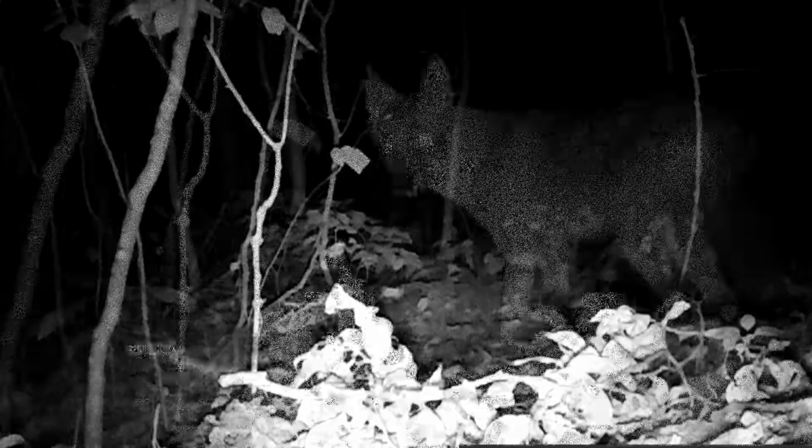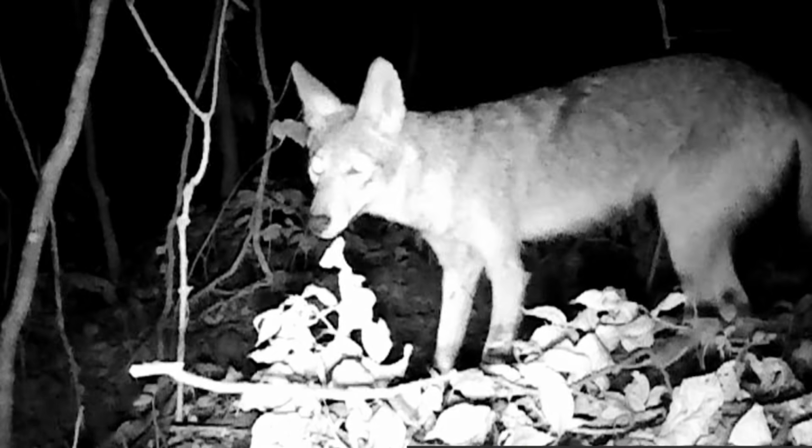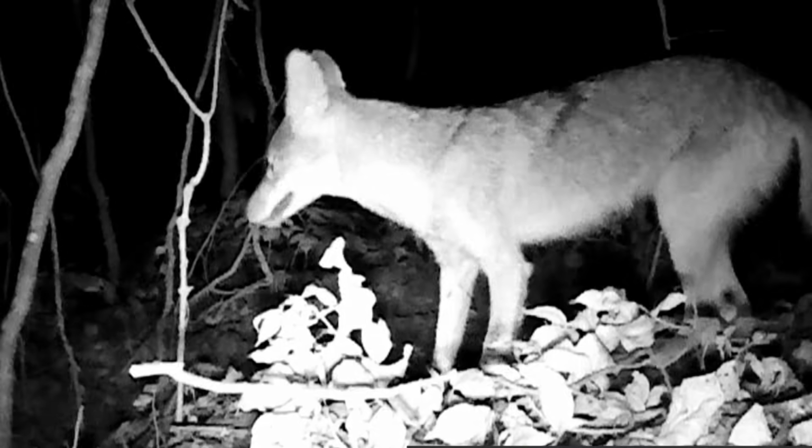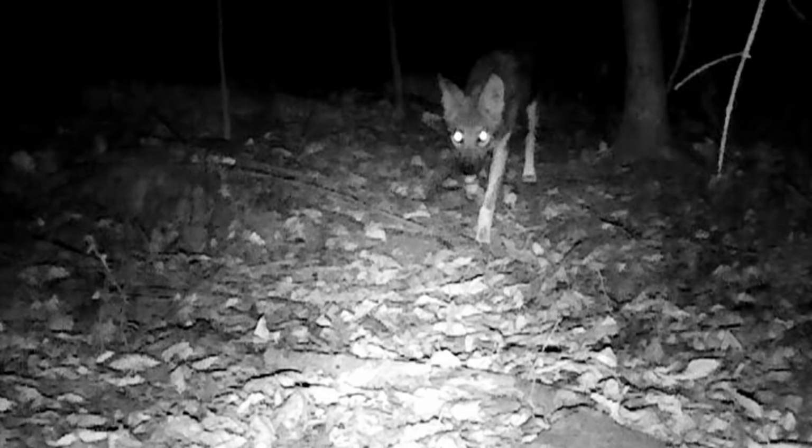He got into something here he wished he hadn't. Some bug or something bit him, I guess. They like them bugs. There's old coyote again. They're just everywhere all of a sudden, in groups. That's what makes them dangerous, these little animals. Here's another one. Old Charlie.